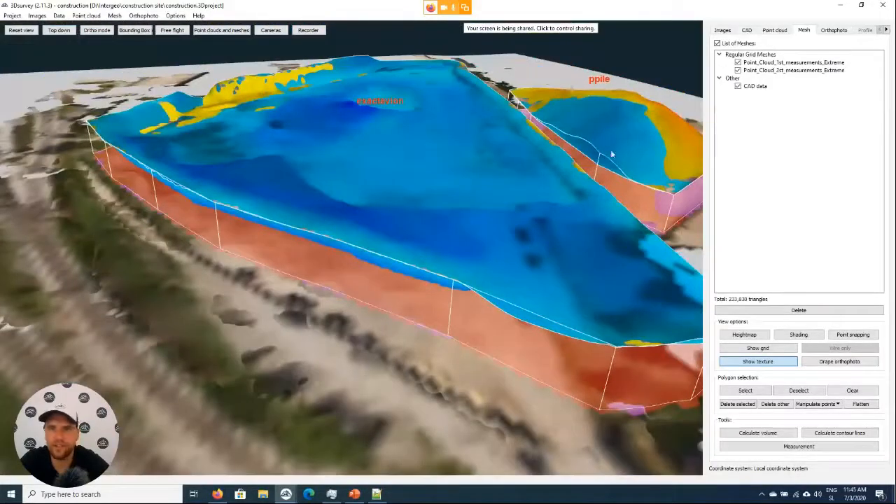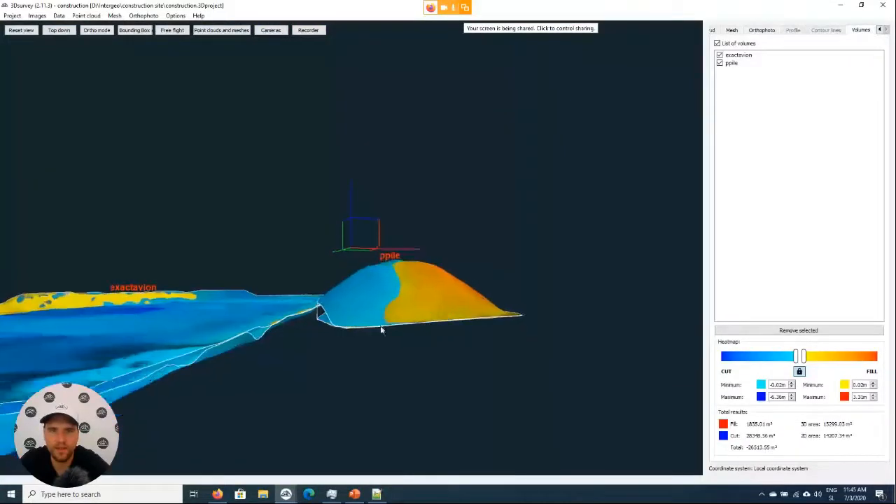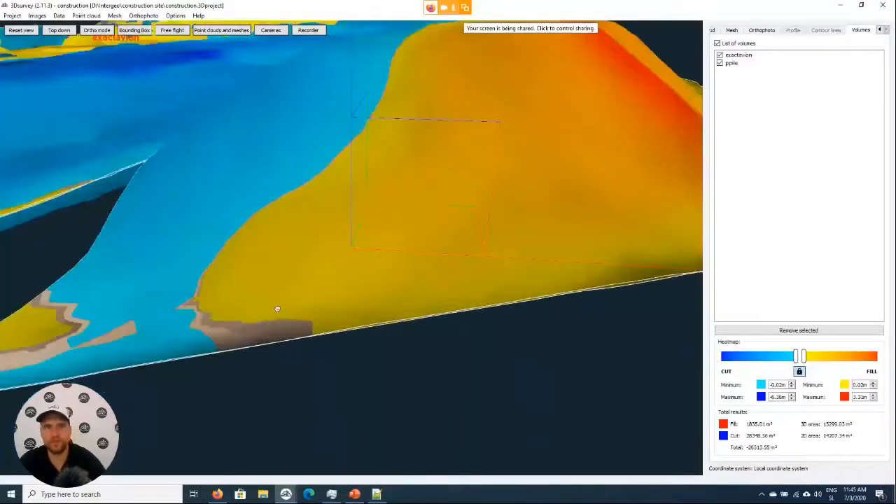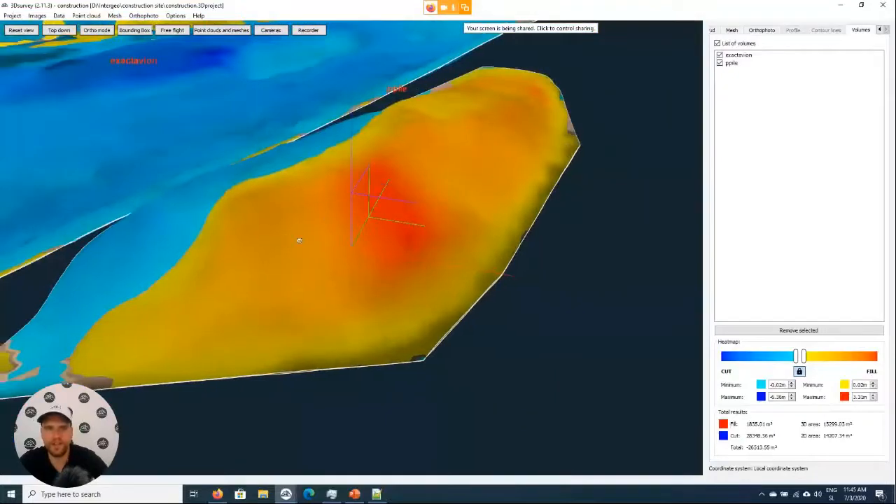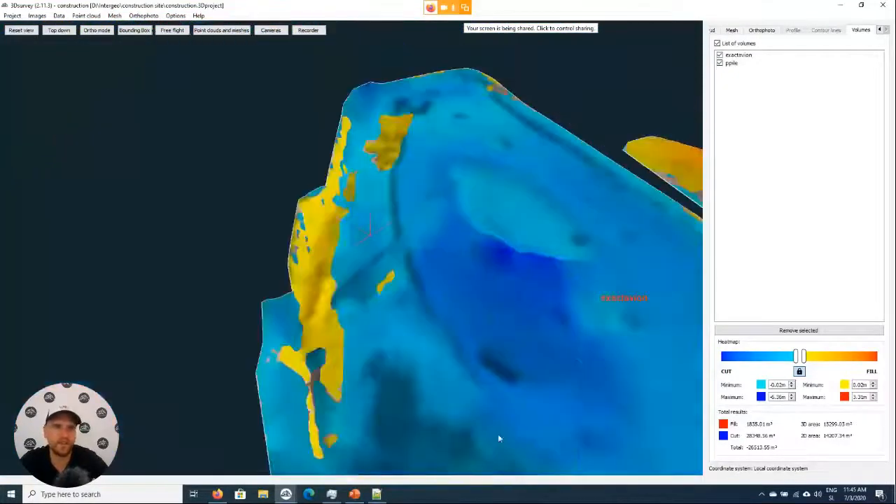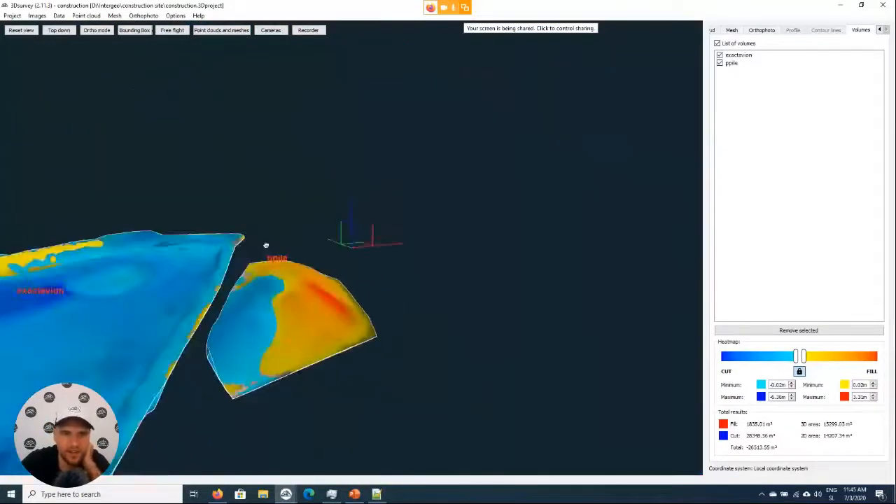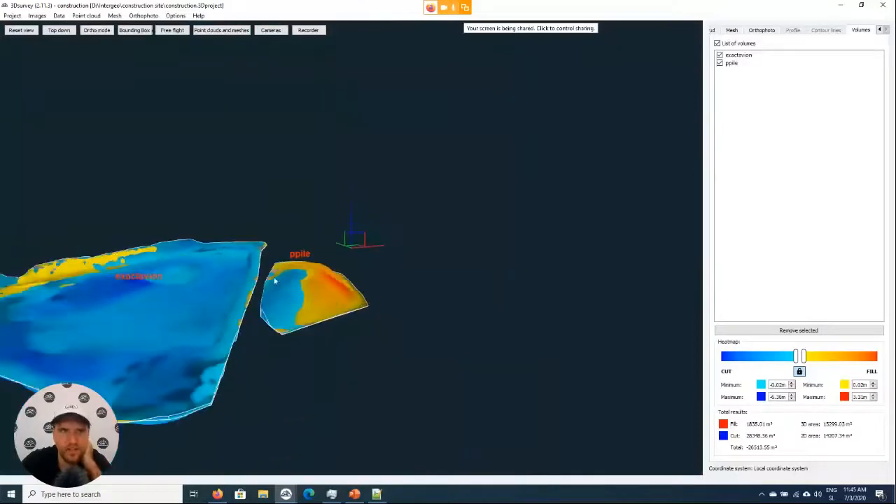We can already see them pretty well here in the volumes tab. So it shows here where the material was added to the site, where it was taken away. So here most of the material was excavated, just here a little bit was added. And here the situation was a lot more complicated.